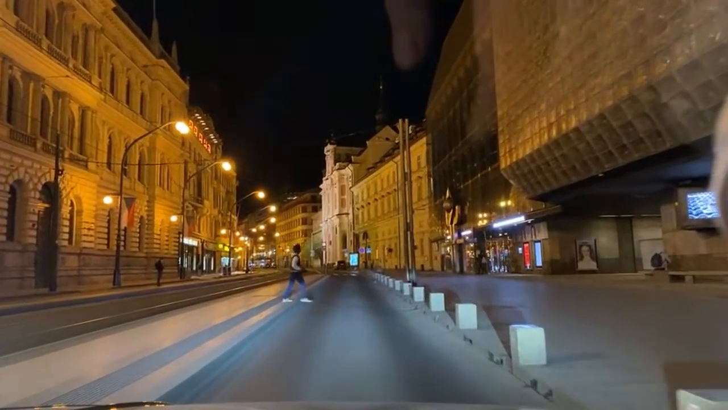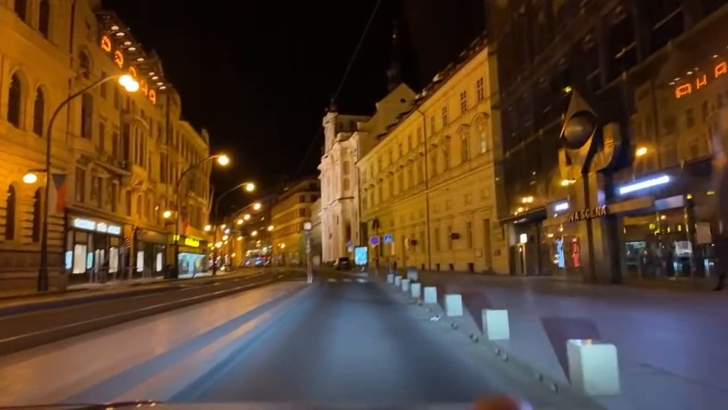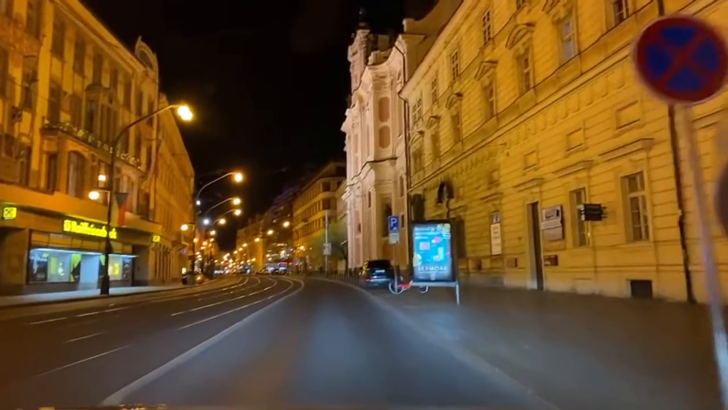I'm going to let this guy go, even though he does not have the right of way, as you know from our videos. You can still see Czech flags hanging around on the left, because this street is where our Velvet Revolution happened.